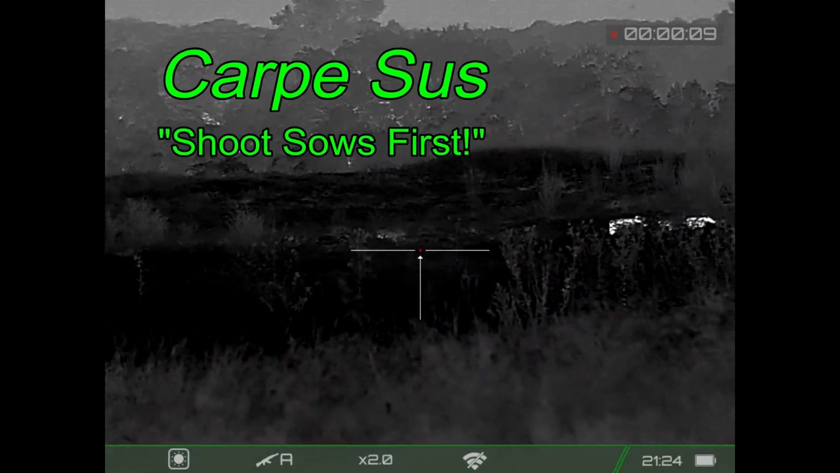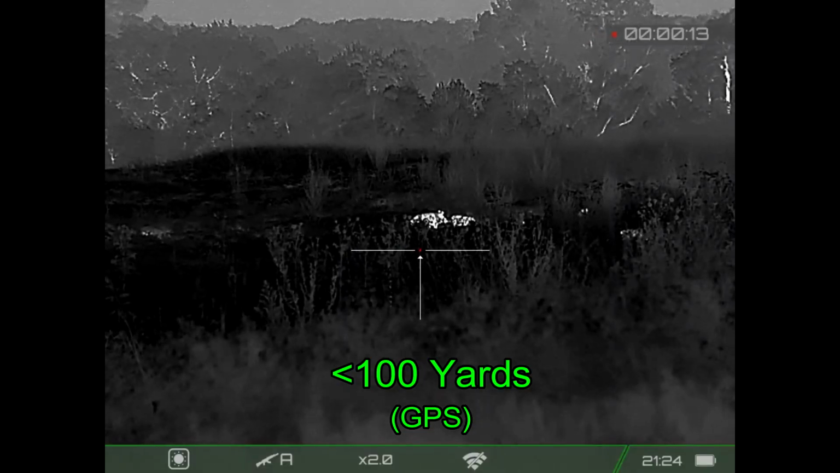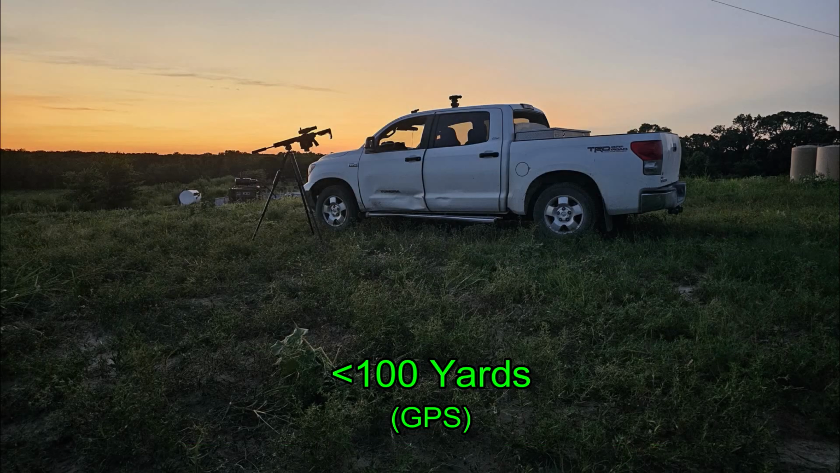And Carpe Sus, I've just driven onto the property. I'm in my parking area, and I've got hogs less than 100 yards away from me. So here's a pic from the last video showing where I parked. The hogs right now are directly behind where I'm standing by about 75 yards or so.